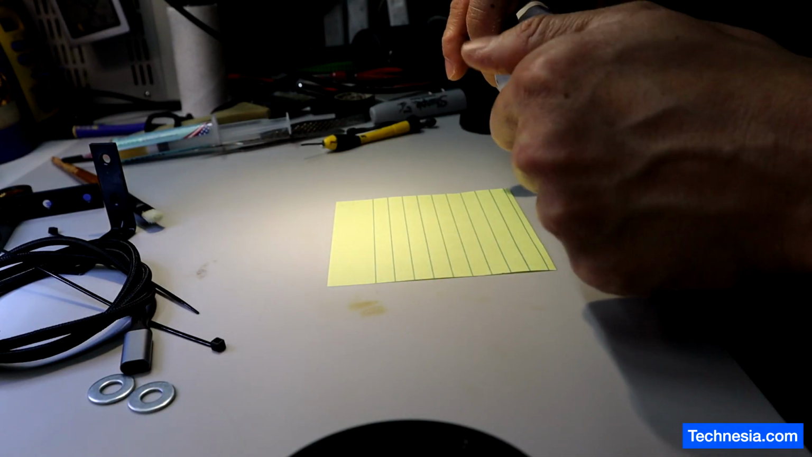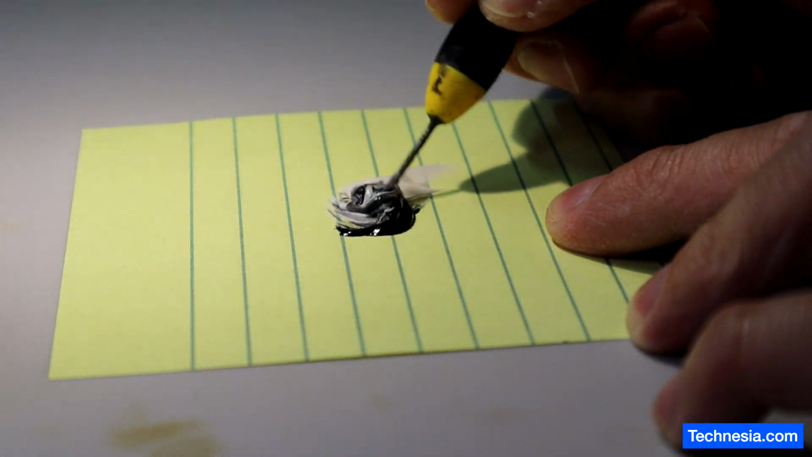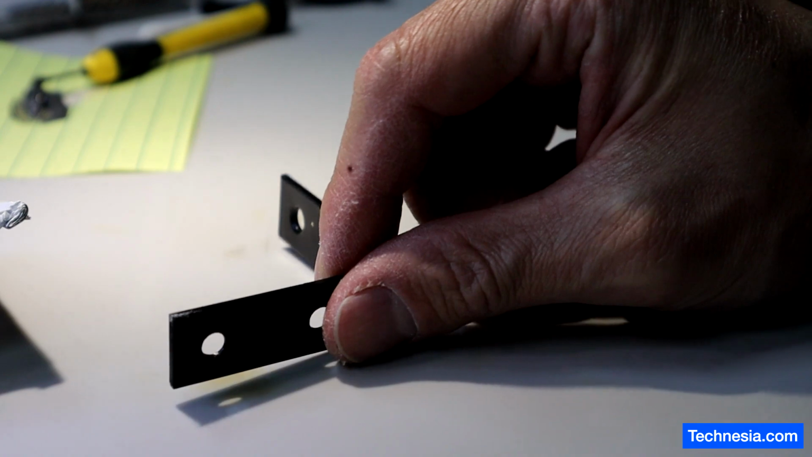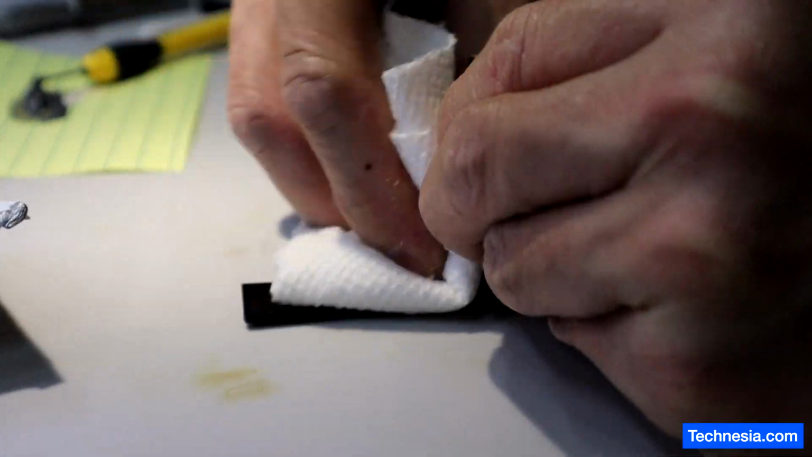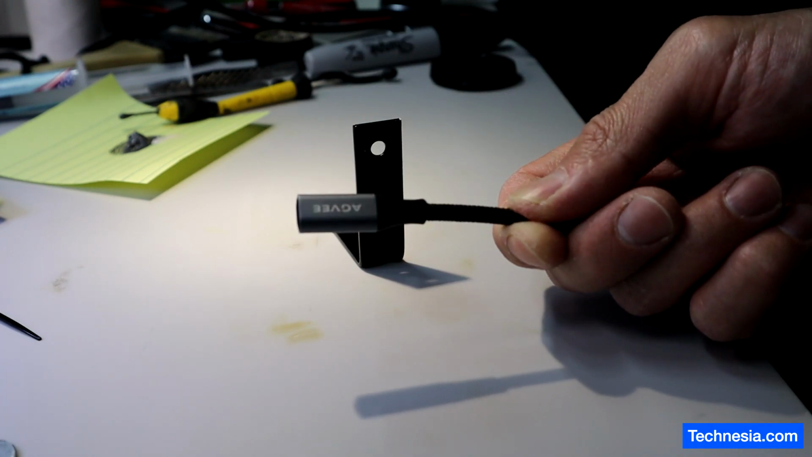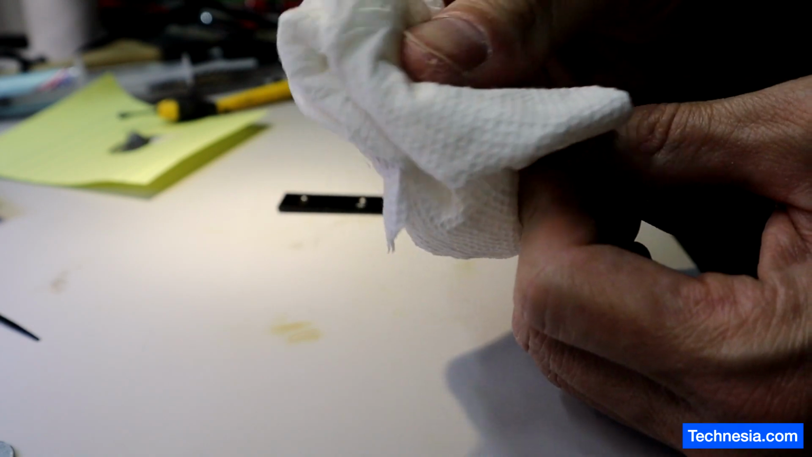First, let's mix the epoxy. We just need a tiny bit of epoxy. Let's mix the epoxy, and let's put this one aside. Now let's get your corner bracket, and we're going to clean it with alcohol just to remove any dust or debris on this bracket. Then let's get the lightning extension cable and also clean it with the alcohol. Make sure that it is clean, no dust and no dirt.